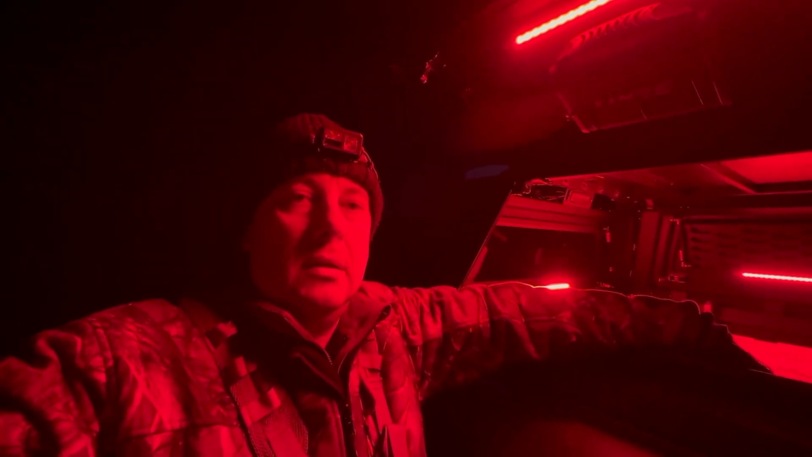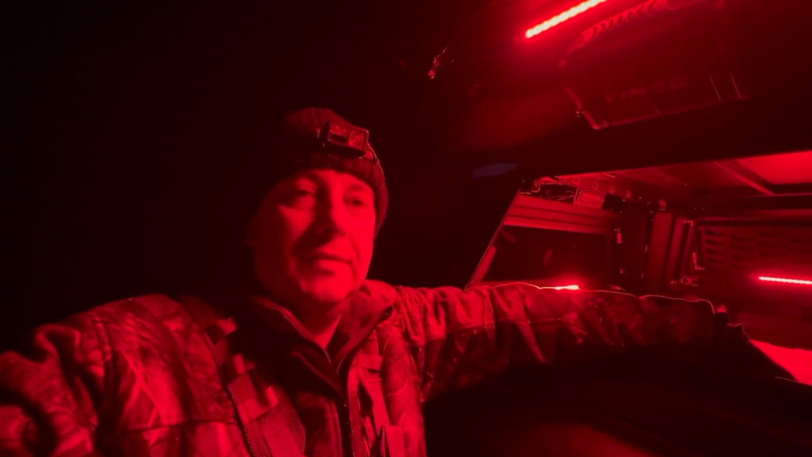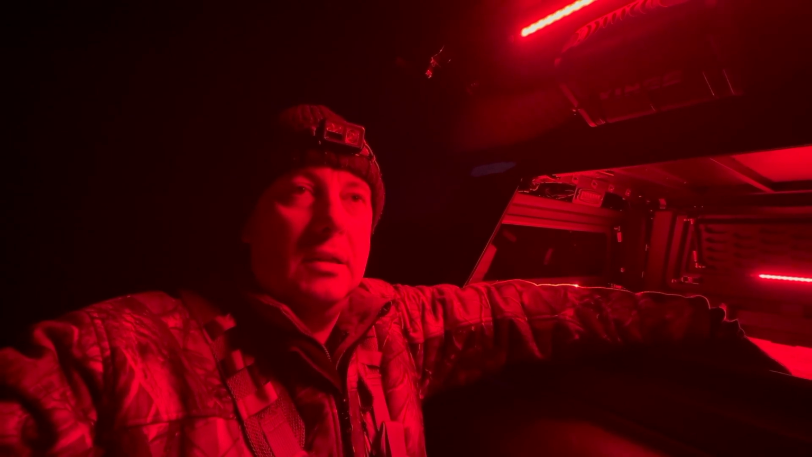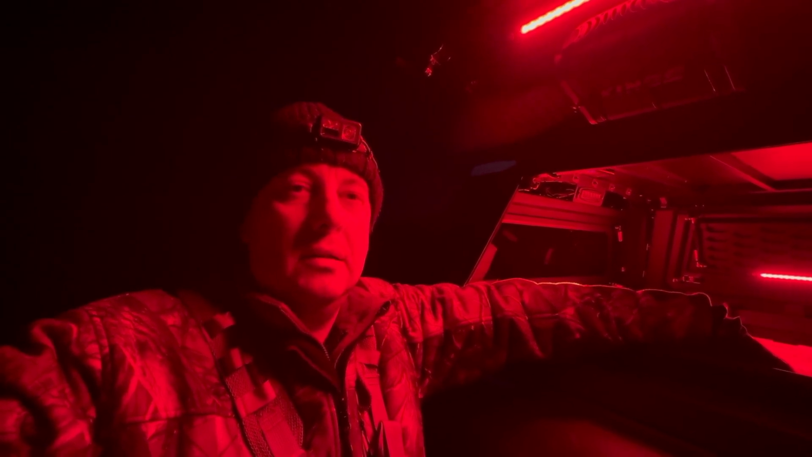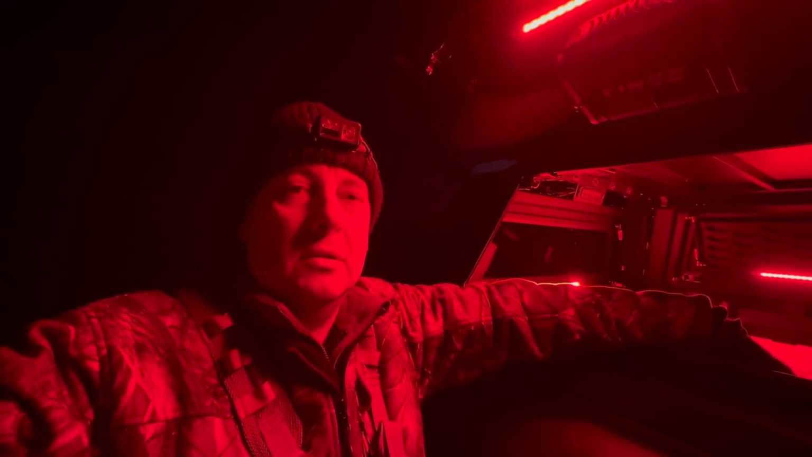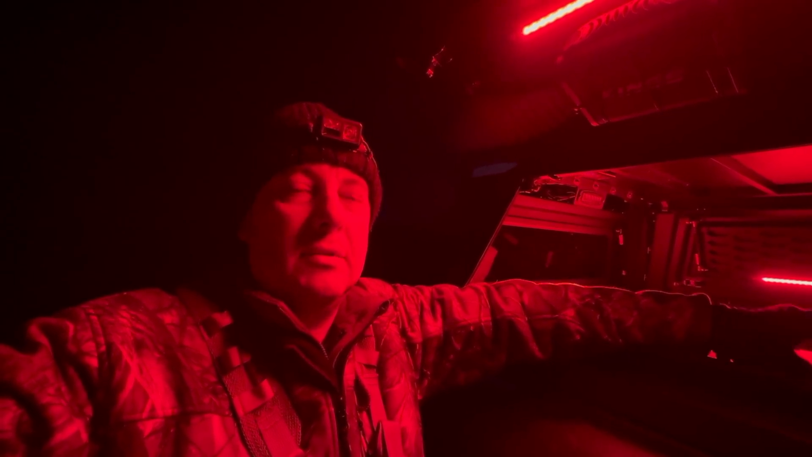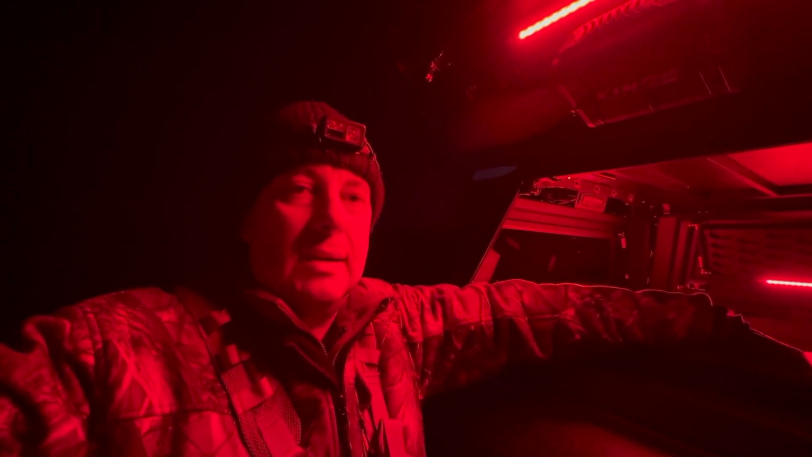That is it. Me done for the evening. Even though I shot 3 foxes, I'm still disappointed in myself. There had to be 8, 9, I reckon at least 9 foxes that I saw. Yeah, I definitely wouldn't have shot them all. The group of 3, I reckon I might have got 1 out of that if I'd been quick enough. The other 2 I reckon would have scarpered pretty quick.